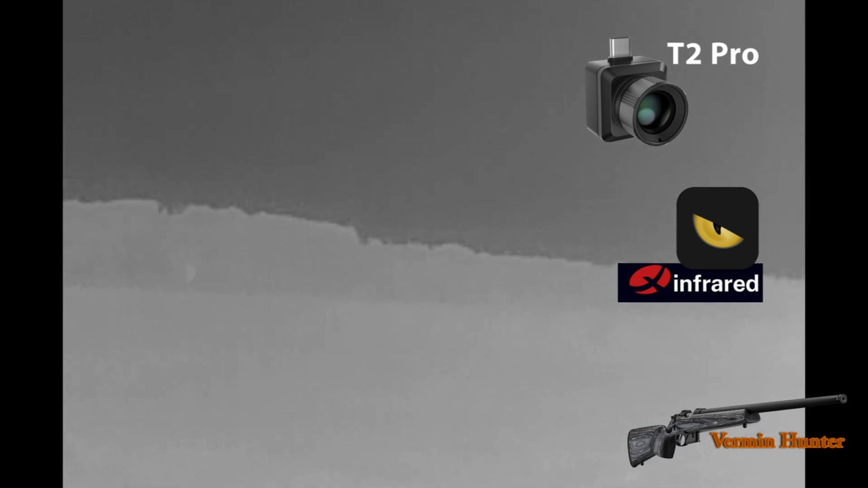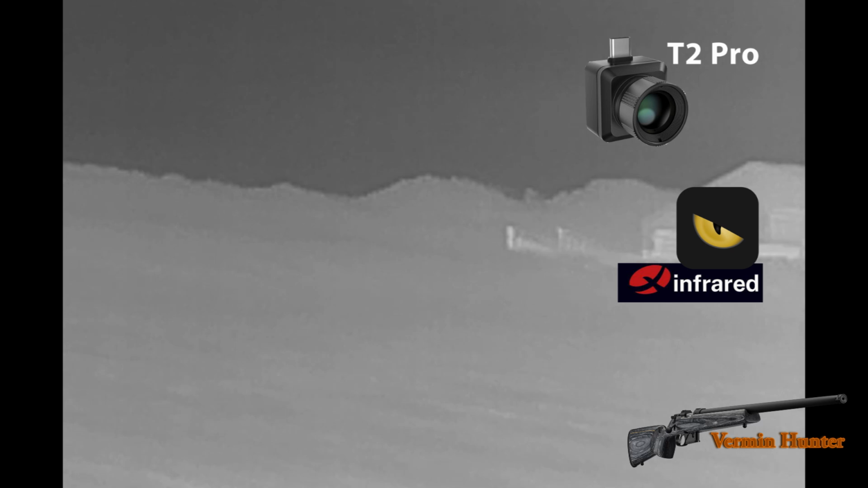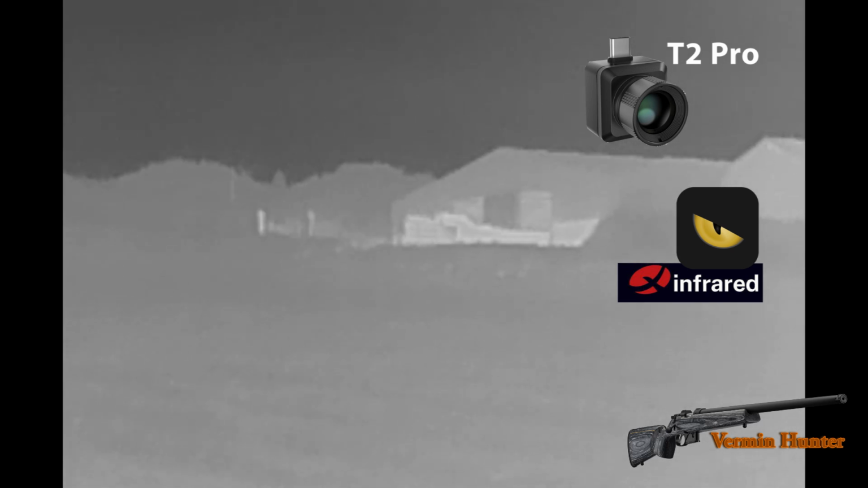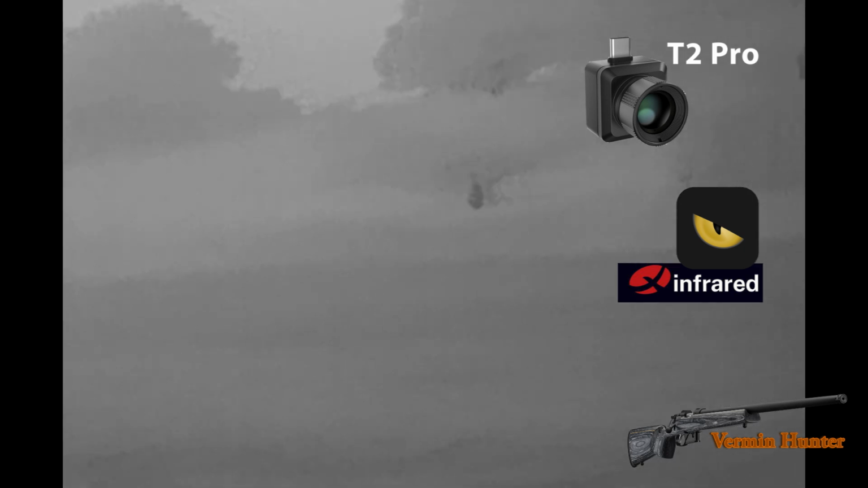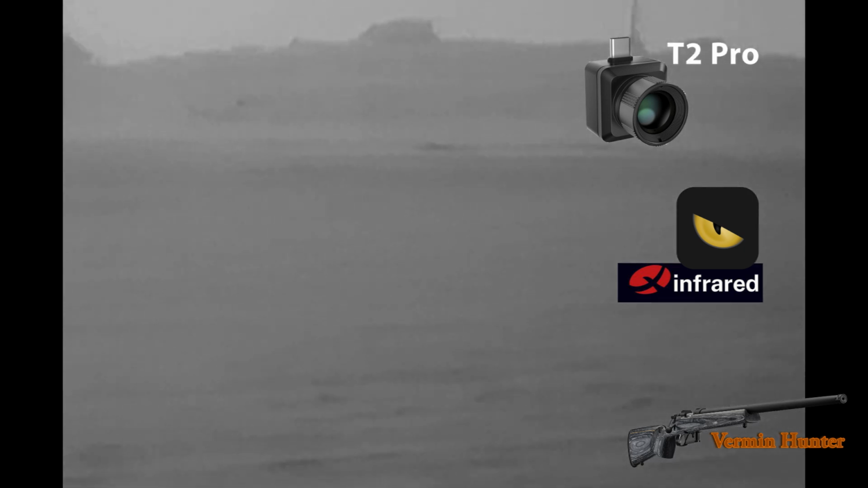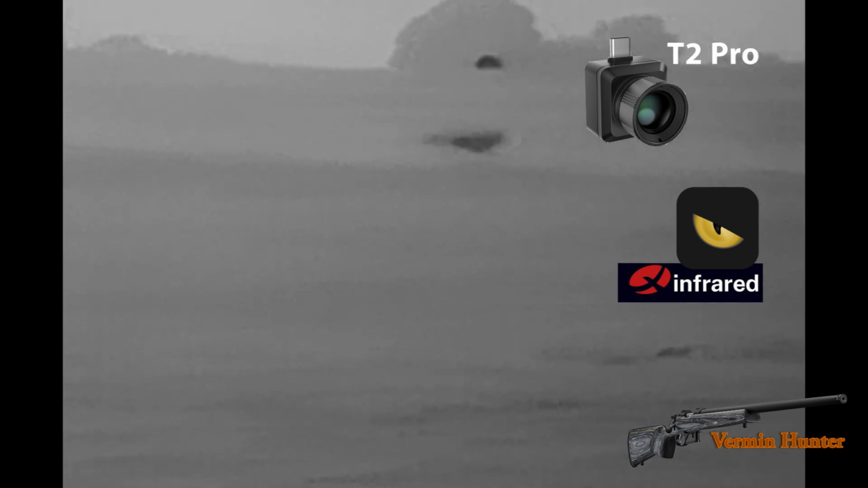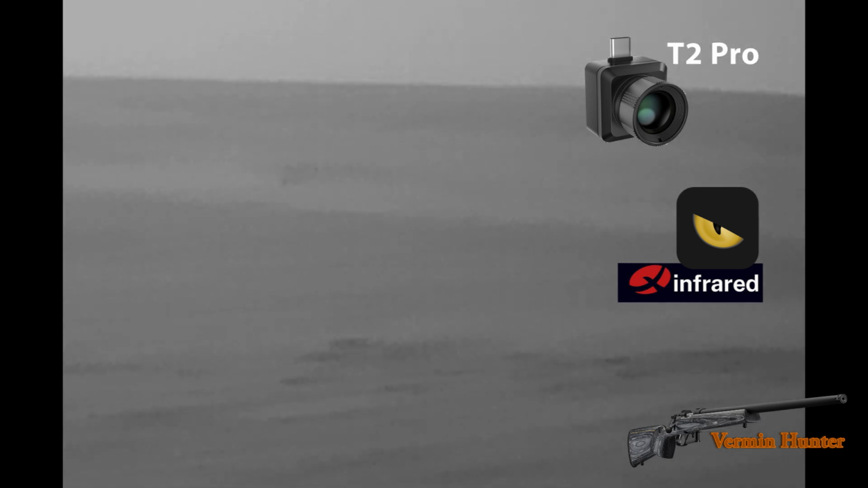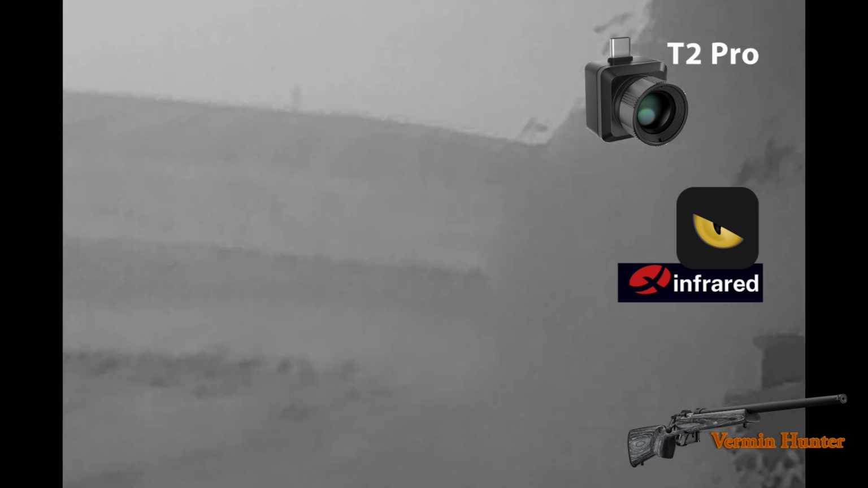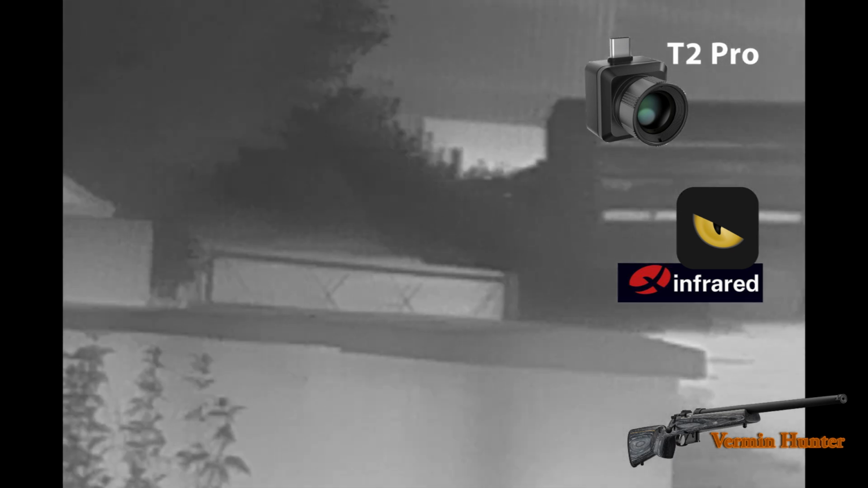Now on top of my Centrefire 223, it's a CZ, what I got is the Scopemate LRF, and on top of that I've got the T2 Pro. And the T2 Pro is infrared. It's a small, very tiny camera that gets fitted up to a USB lead that fits to your phone. I put the phone mount of the T2 Pro directly above the scope, and I use that as a thermal spot. And as you see here, it's in black hot as I scope it across the fields, and then I change it to white hot depending where I am, depending on the thermal picture I'll get.